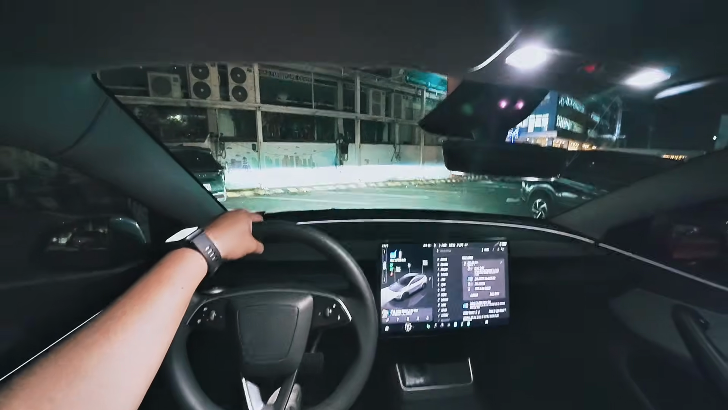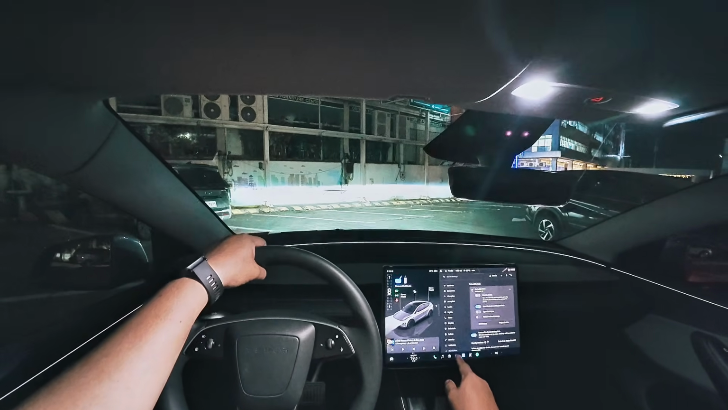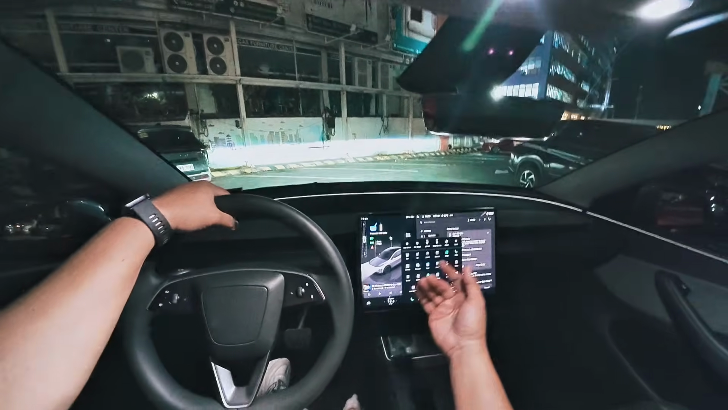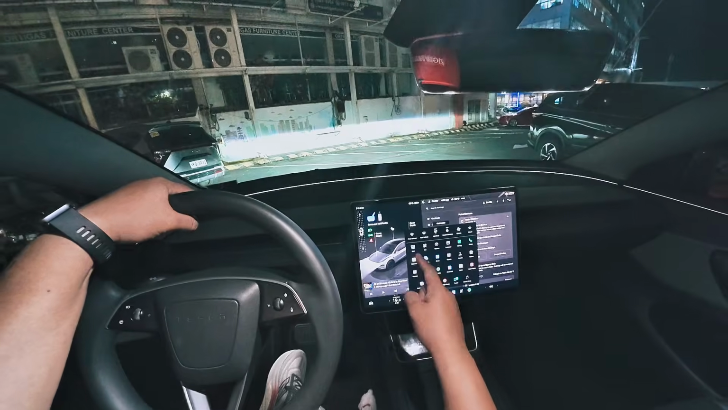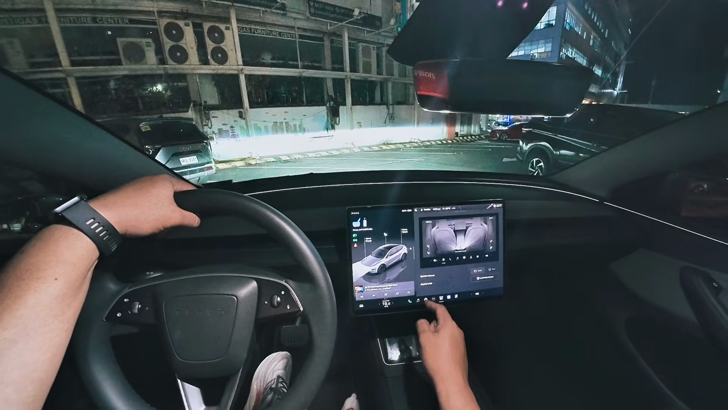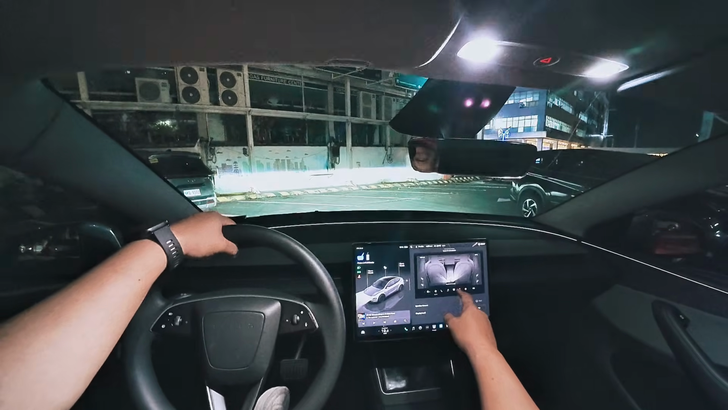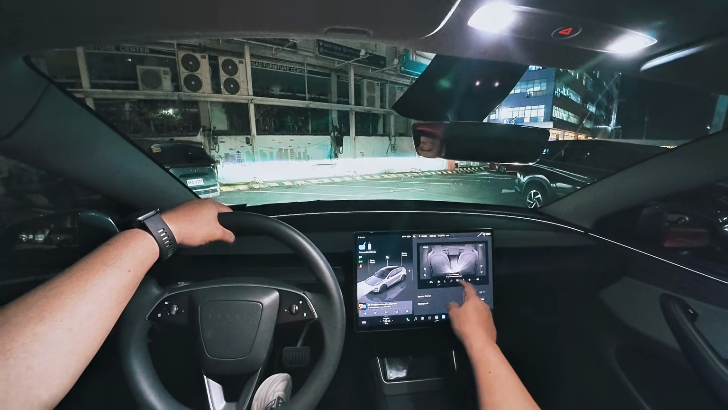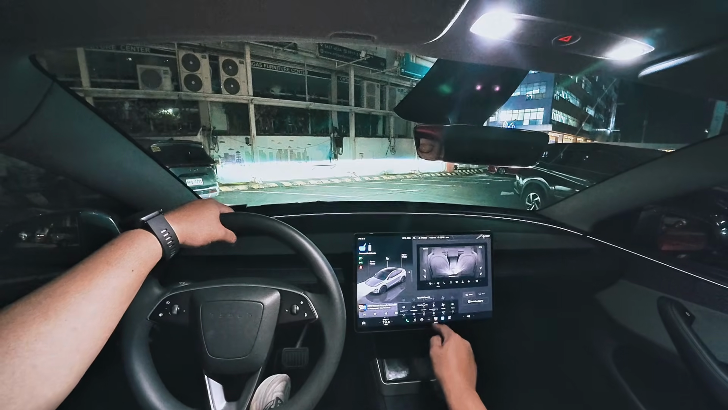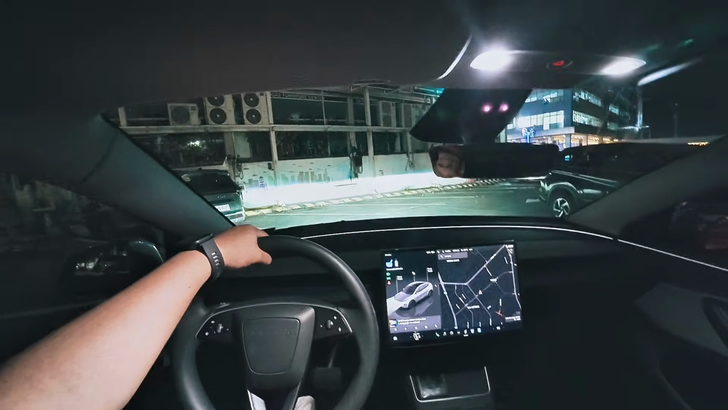This is just the tip of the iceberg, because once we've done all the menu settings, we can actually go through the apps. That's right, this car has apps. And as you can see here, you have options to check out the rear. With that, you can control everything they need for the rear screen. You can turn it on, you can turn off the air conditioning. There you go. And you have built-in navigation.